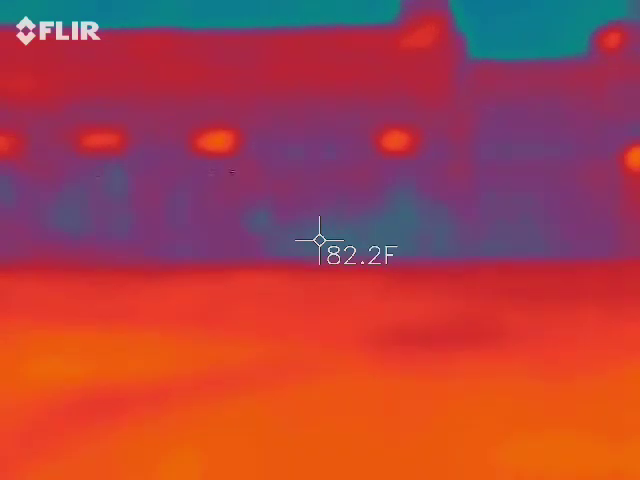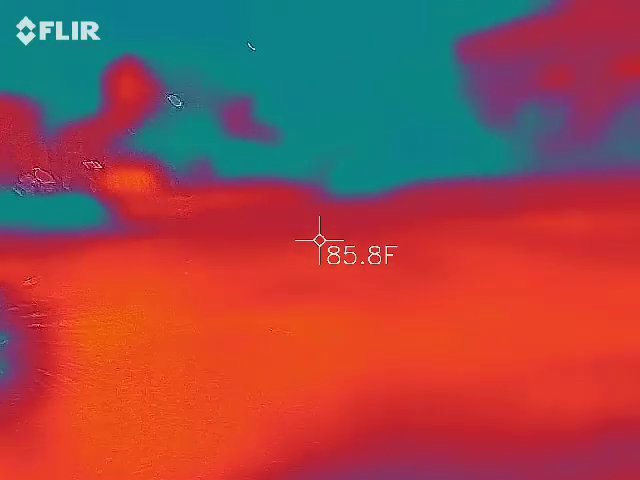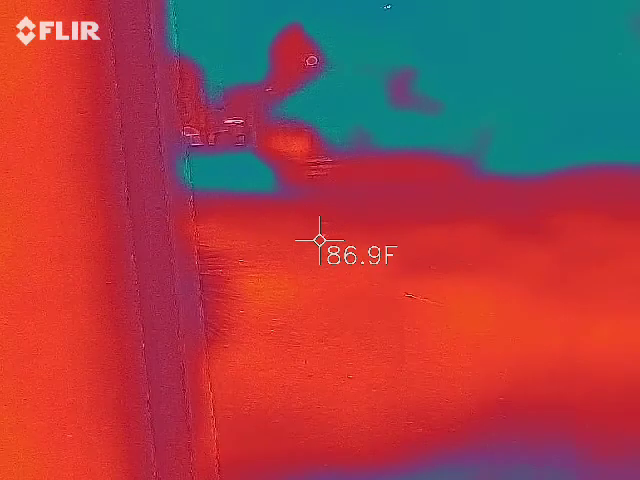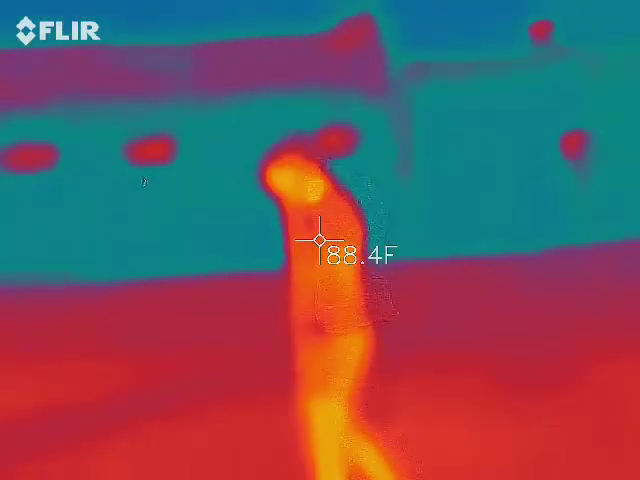It's coming down pretty big. Take a look at the weather real quick, see where we're at.